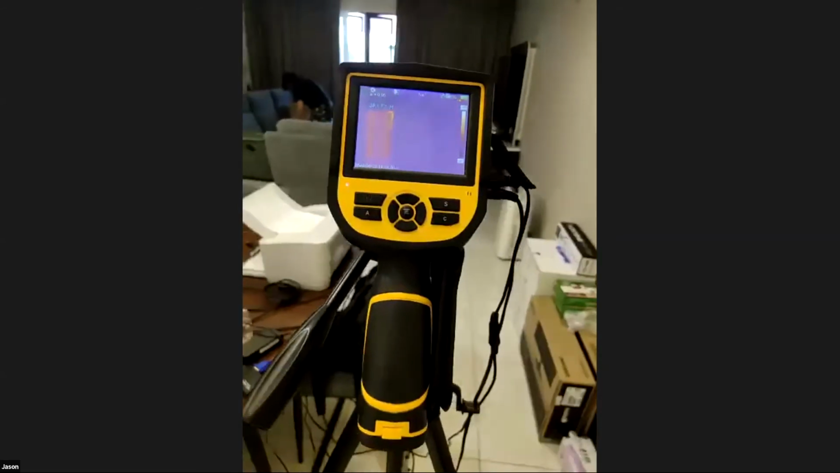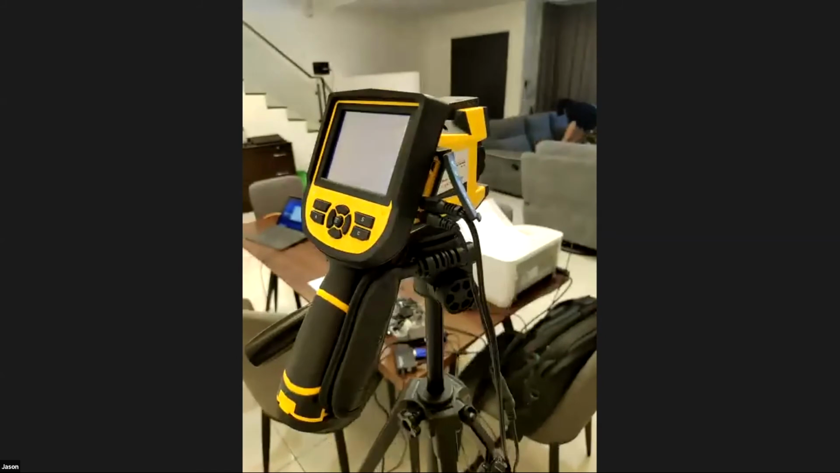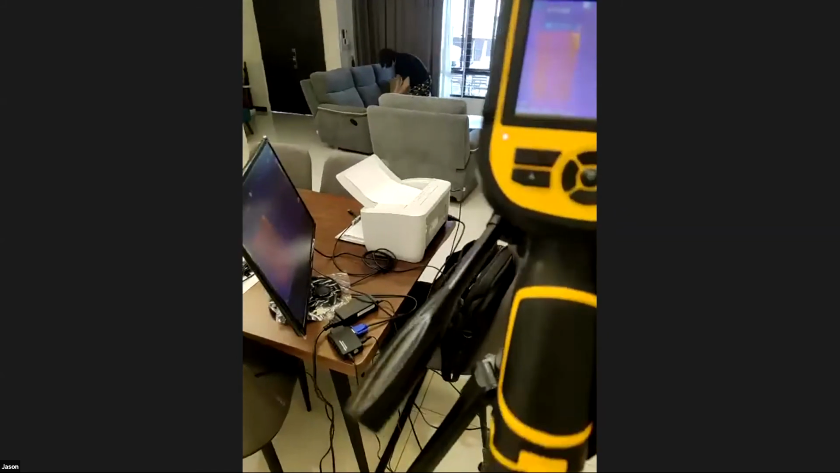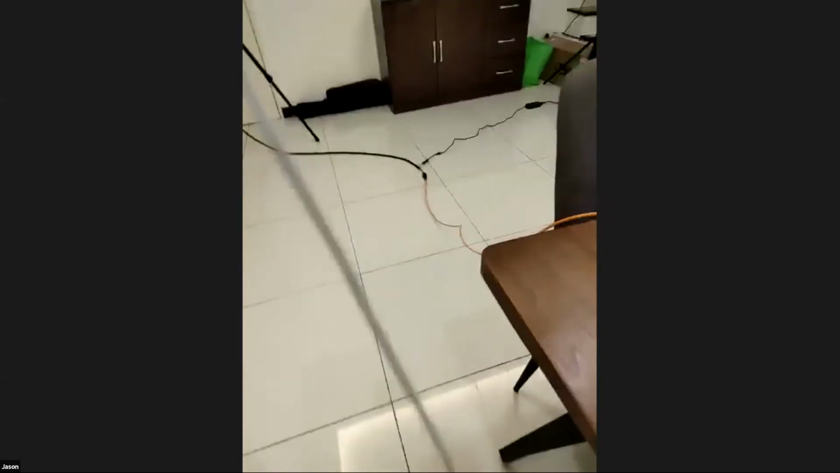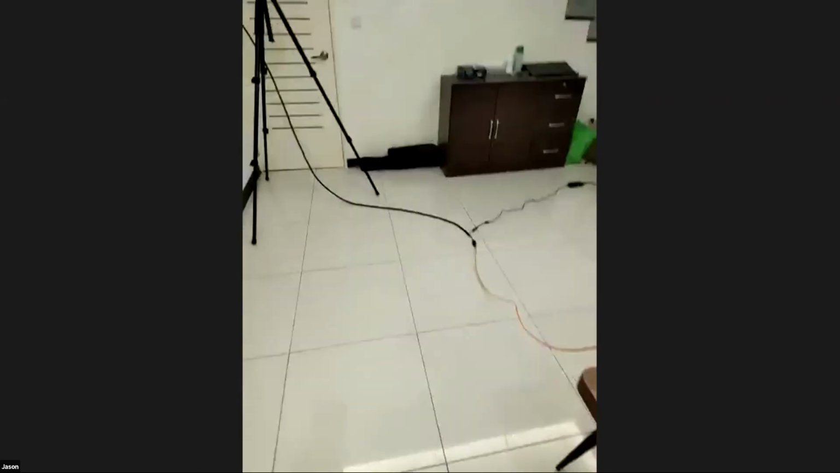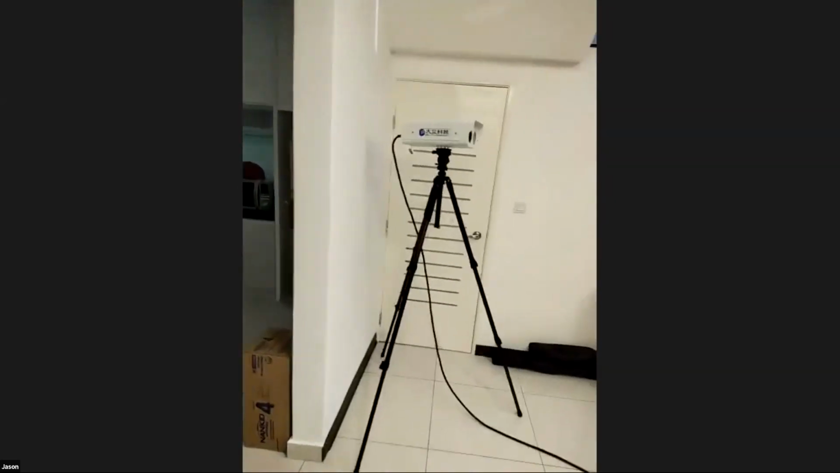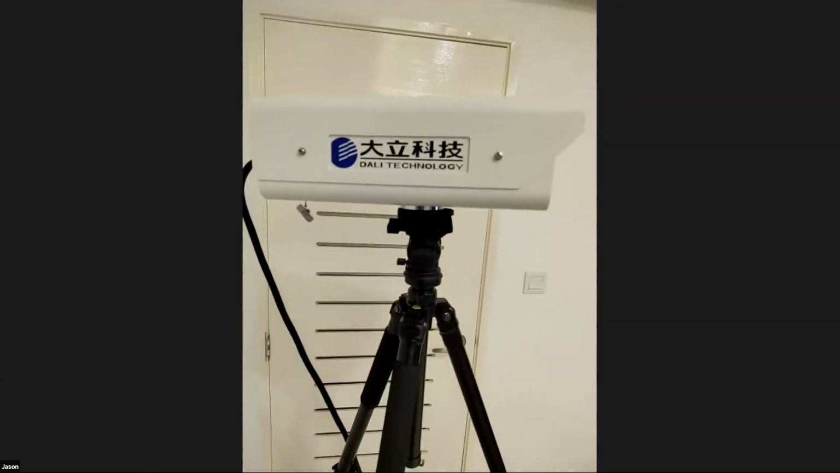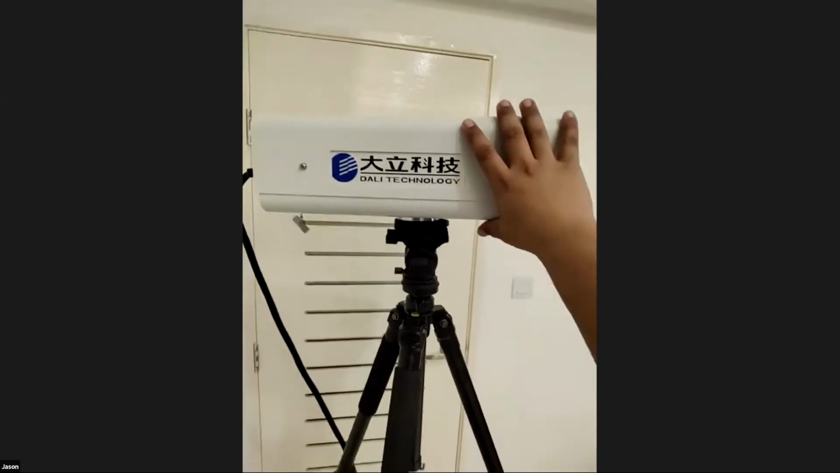So I think basically, yeah, that's about it. So should we move on to the next, the DM60? Yep, I think we can. Okay, let me connect this. Before it ends, perhaps I can use this camera to show you the DM60. So this is how it looks like. Look at the size of the camera.